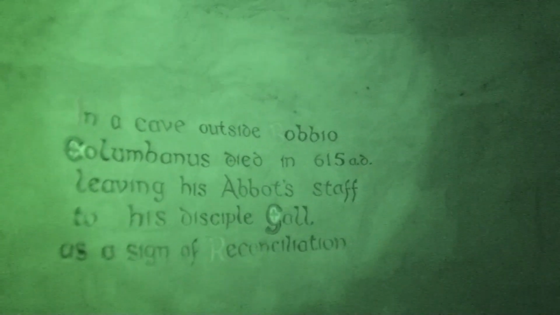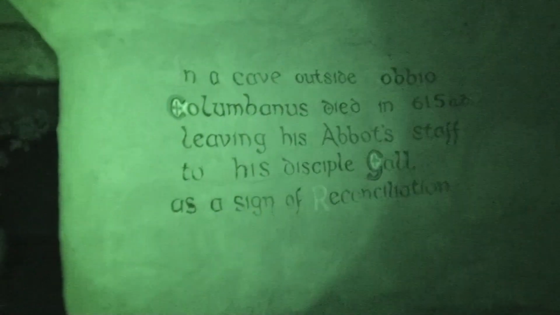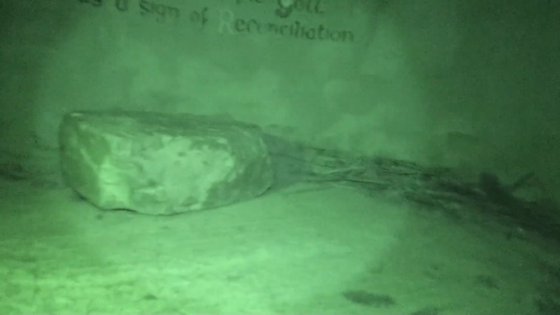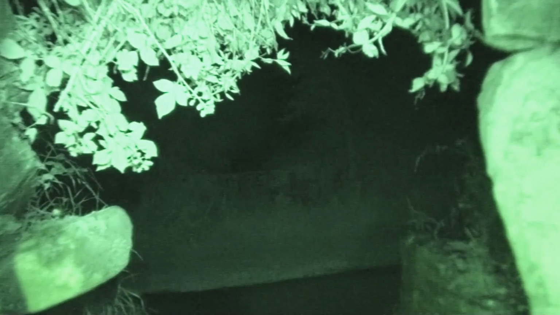Basically, there's a big mound of clay on top of it, and all this is plastered, and you can see, I don't know if you can see with the camera on that, but a lot of it, see that the mesh holds the plaster together and stuff. But that's the cave. There is lights here, as I said, but I think they might possibly turn them off at a certain time.